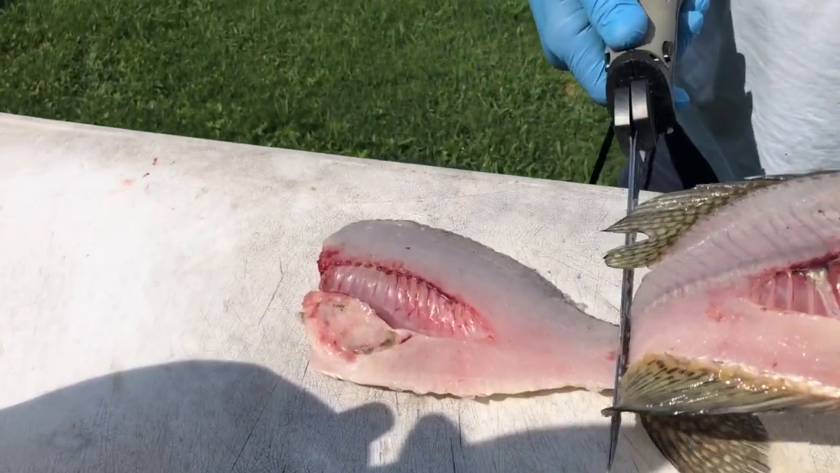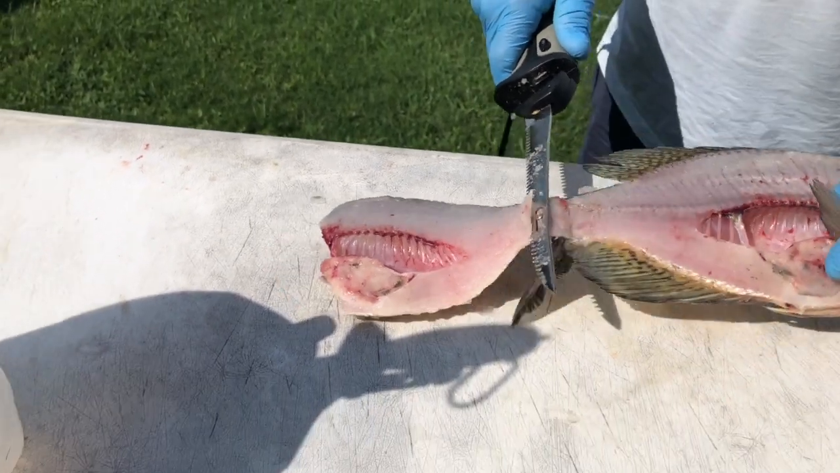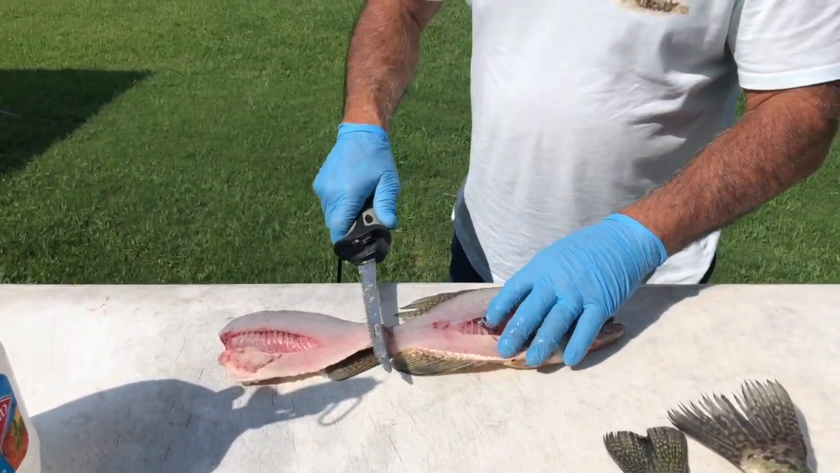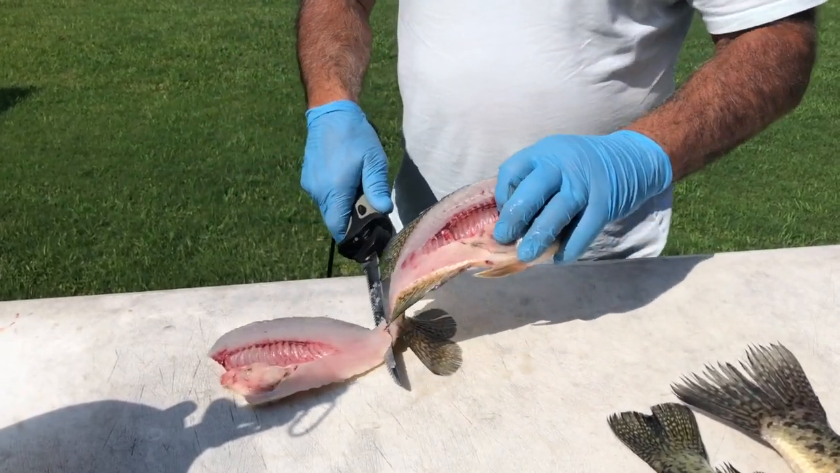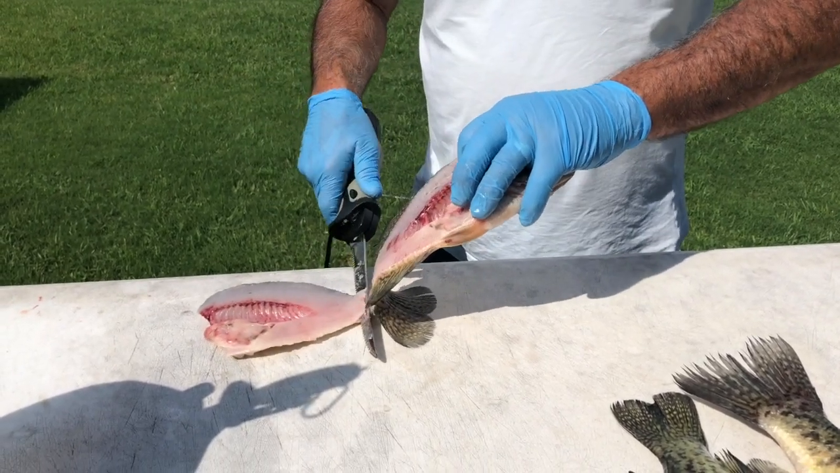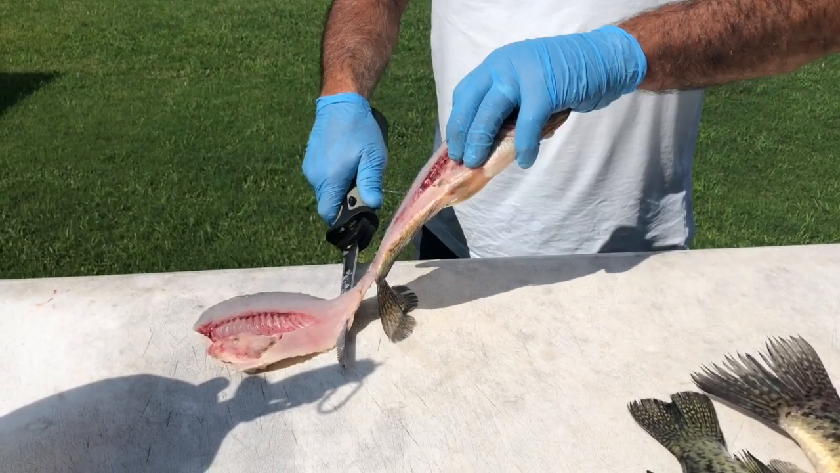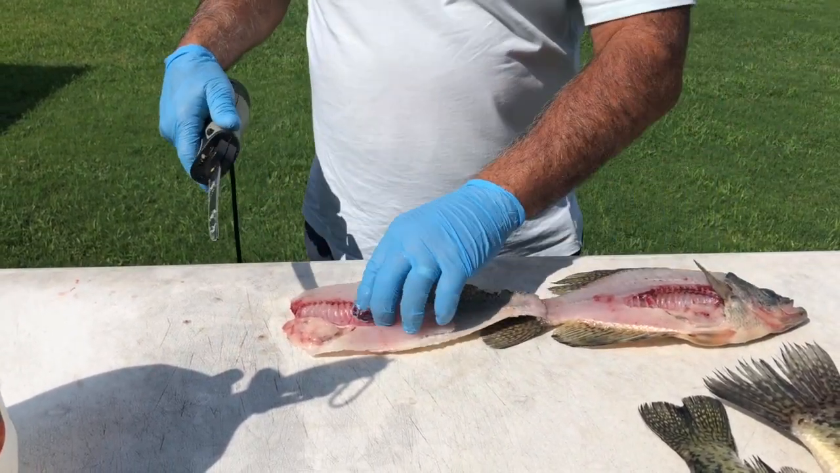Flip him over. Put that blade right there. And here's what I do different. A lot of guys lay it down. Nothing wrong with that. And they go down like this. For me, I prefer to pull up on the fish, and that way I can push down on that skin, get right through that buddy.